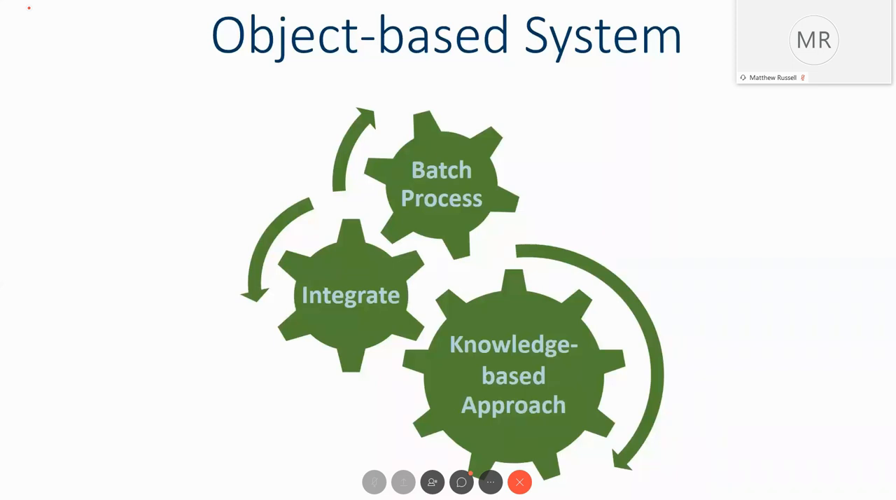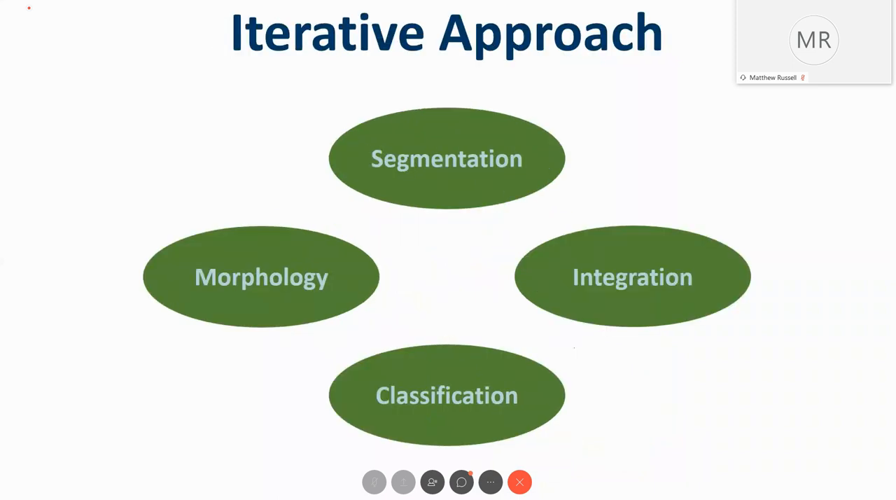I don't remember how many tiles there are, but there are quite a few. So it's integrating it through a batching process and identifying those objects through a knowledge-based approach, using the LiDAR, the aerial imagery, and other classification processes.